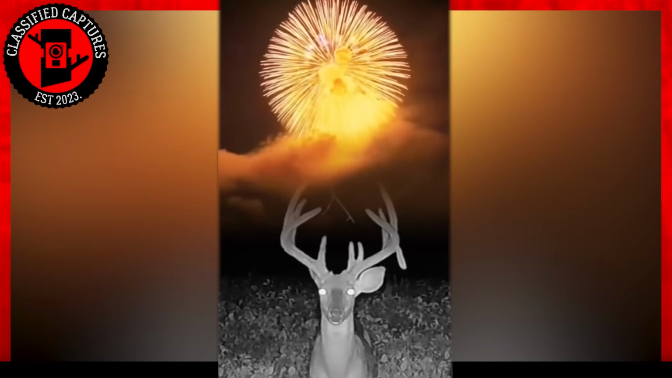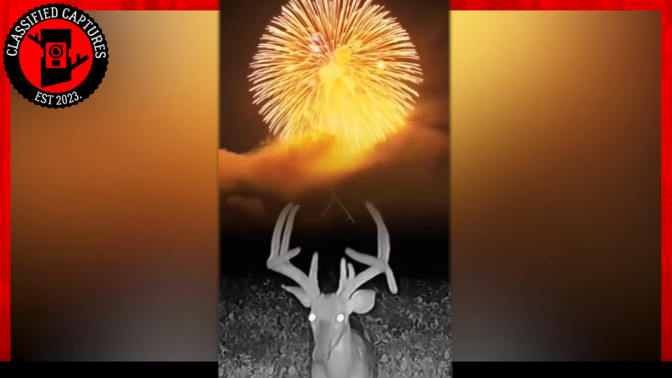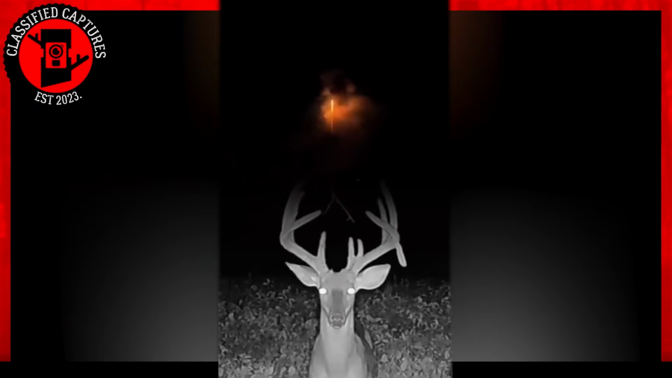Now, this Trailcam footage is something truly special. Just take a look at this remarkable scene. There's a deer right there, standing tall and proud, staring directly into the Trailcam. And what's even more fantastic, just above its majestic antlers, there's a dazzling fireworks display lighting up the sky. It's as if this deer chose the perfect moment and spot for this shot. Absolutely breathtaking. Or perhaps someone just edited the footage so we could think so. What do you think?